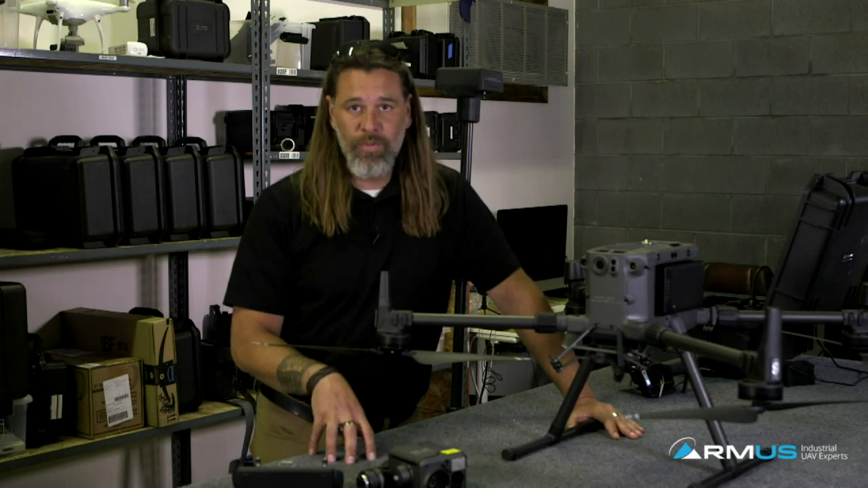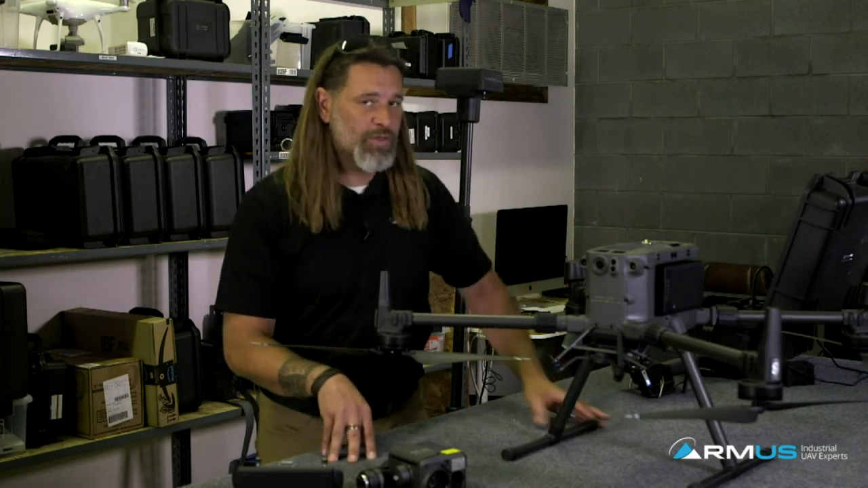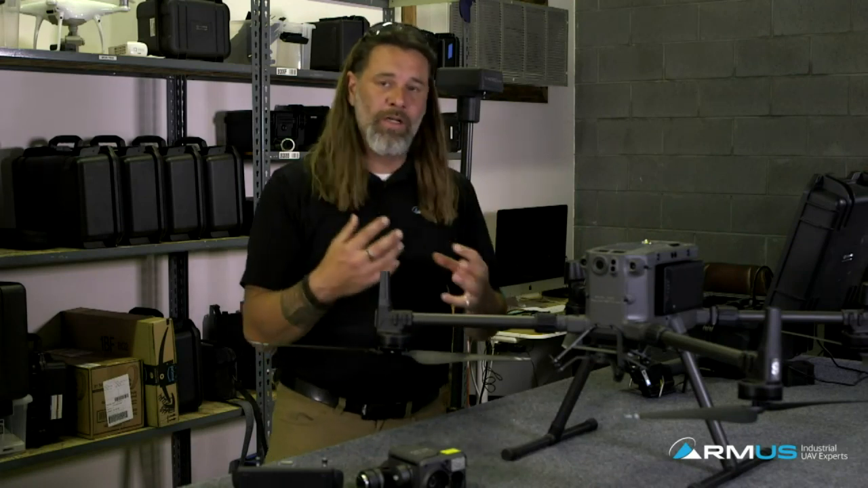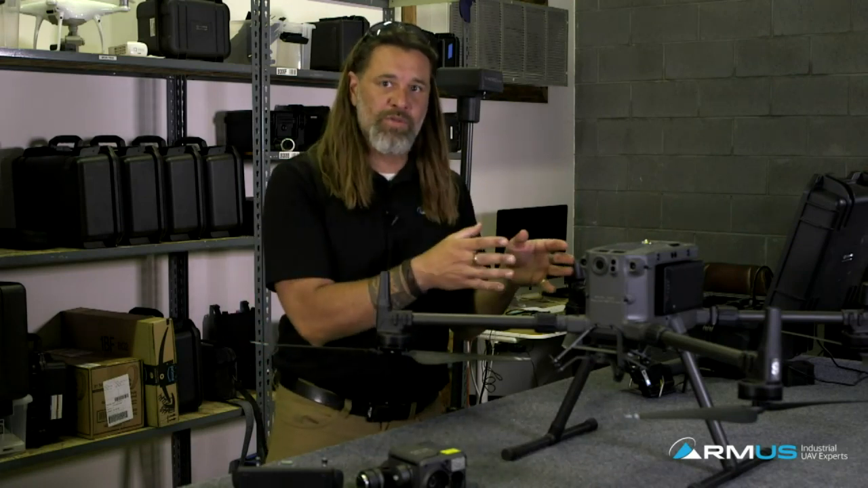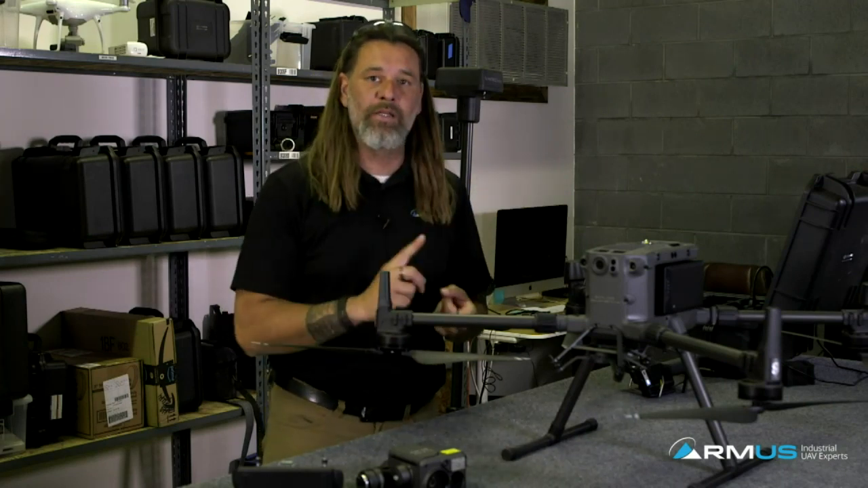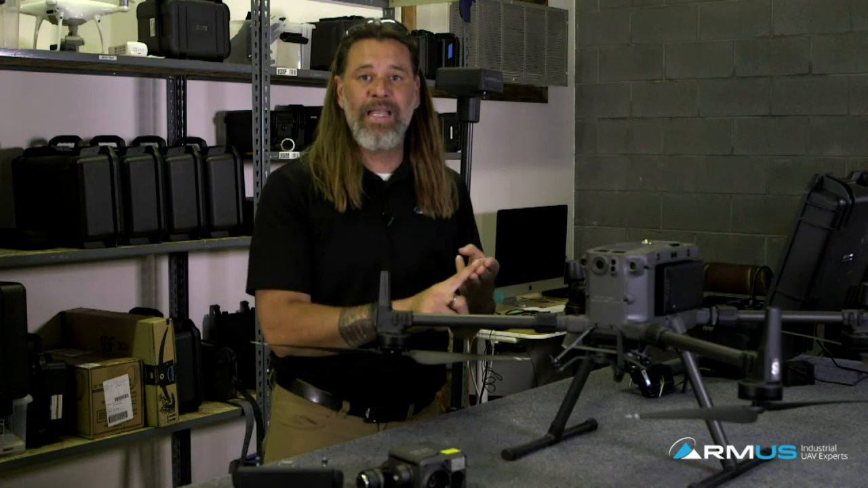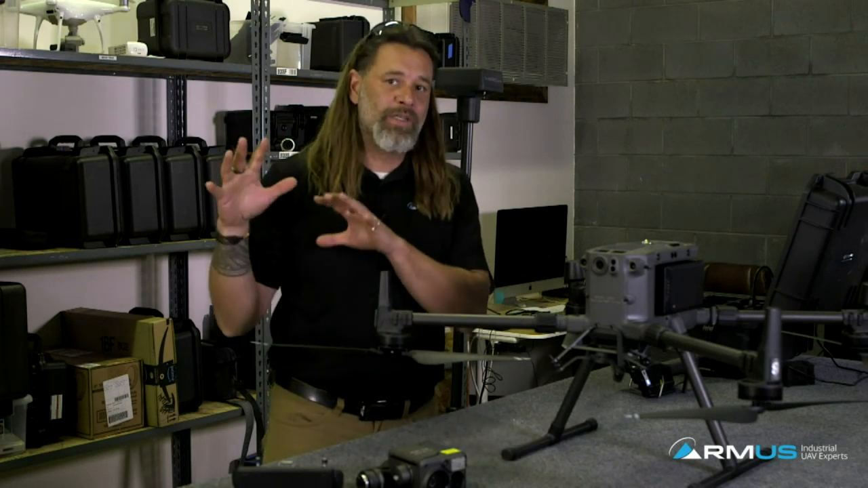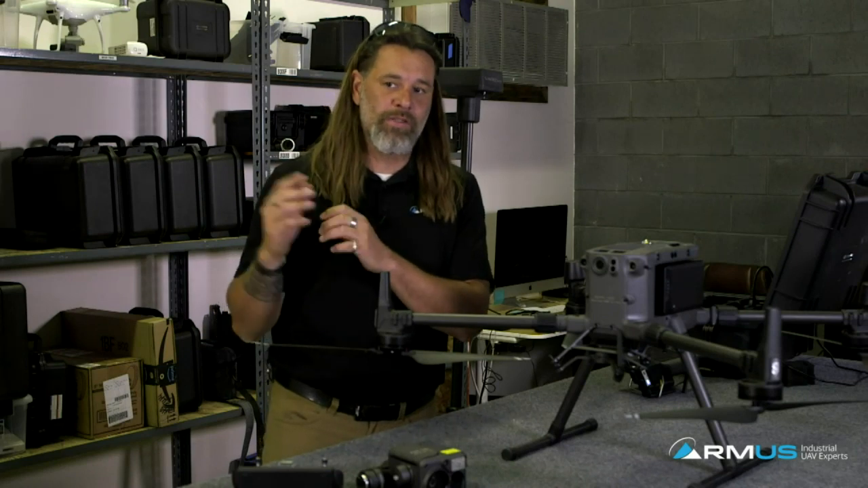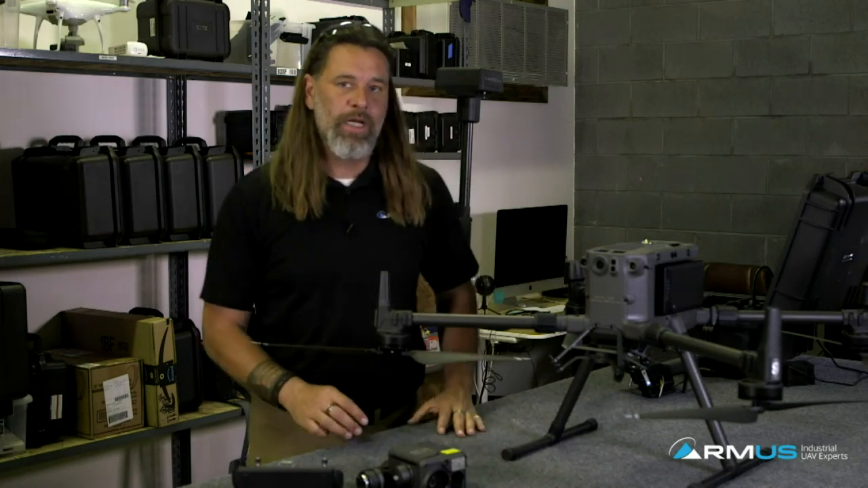If you turn on RTK, we have a triangulation happening, so the ship responds to your inputs quicker and faster, instead of relying on the barometer, the compass, and GPS, which are not very precise instruments in the flight controls.